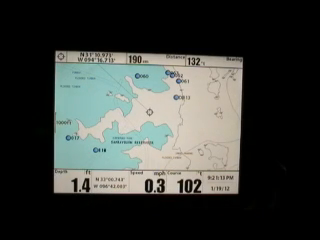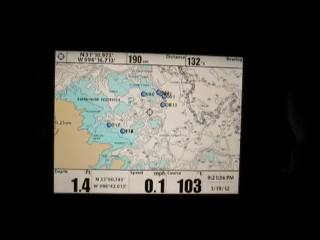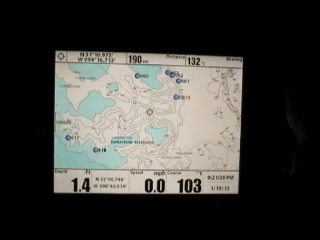If we load that into the unit, it takes a second to load. You pick up significantly more detail on the charts. This one looks like maybe 5-foot spreads on the depth charts, and that's pretty good detail.